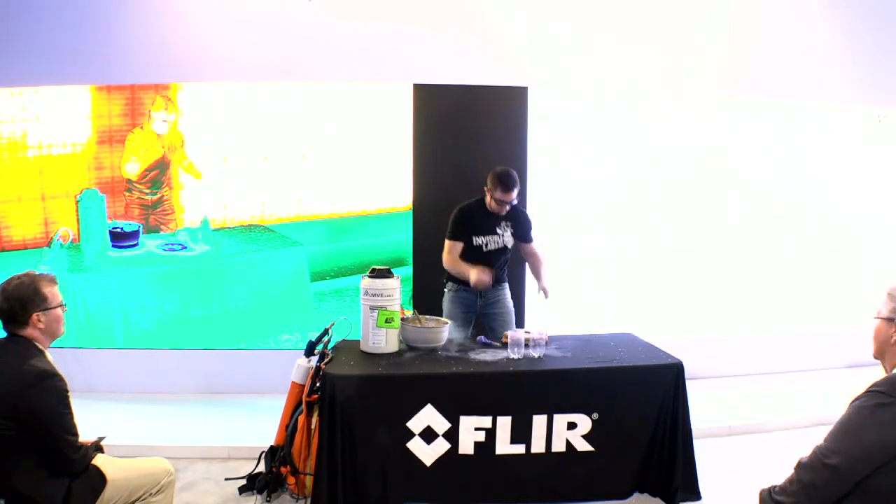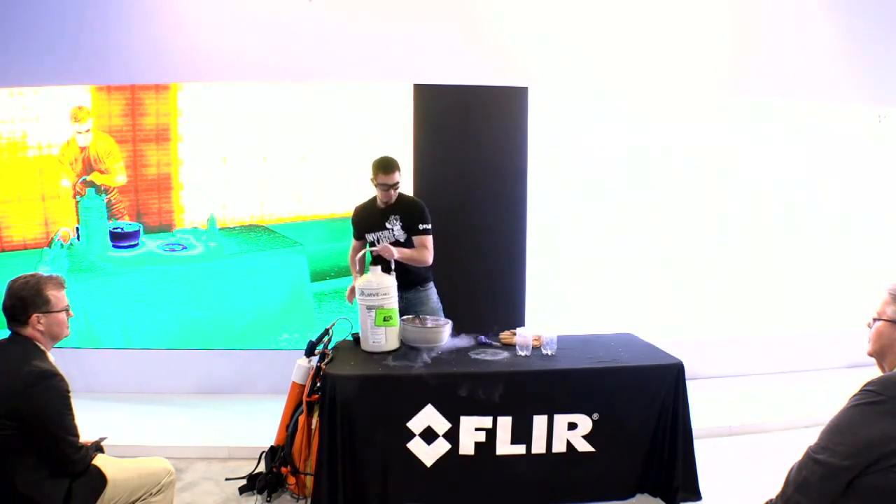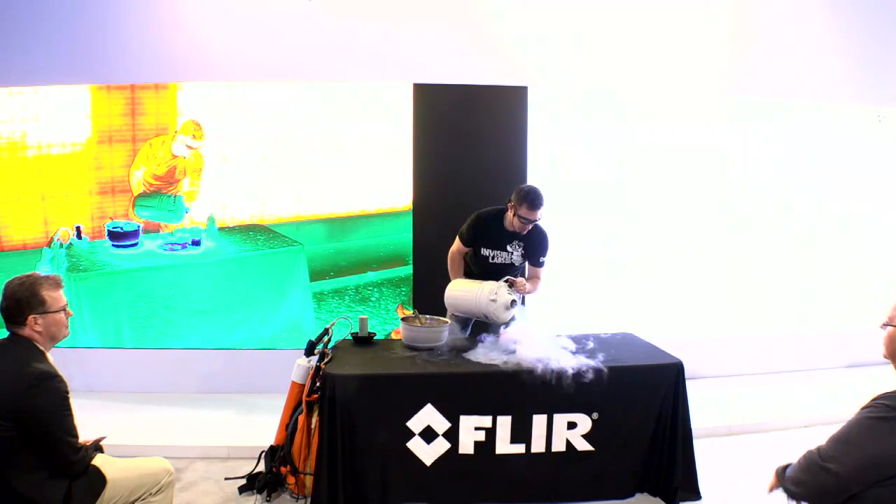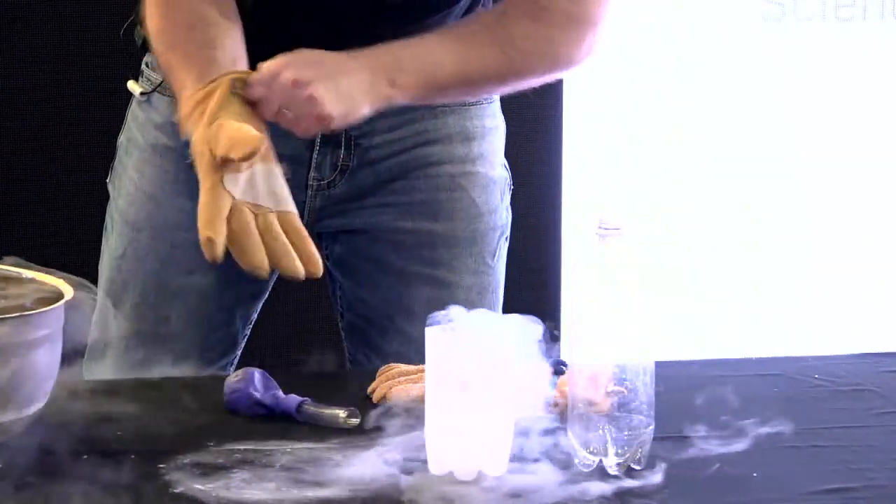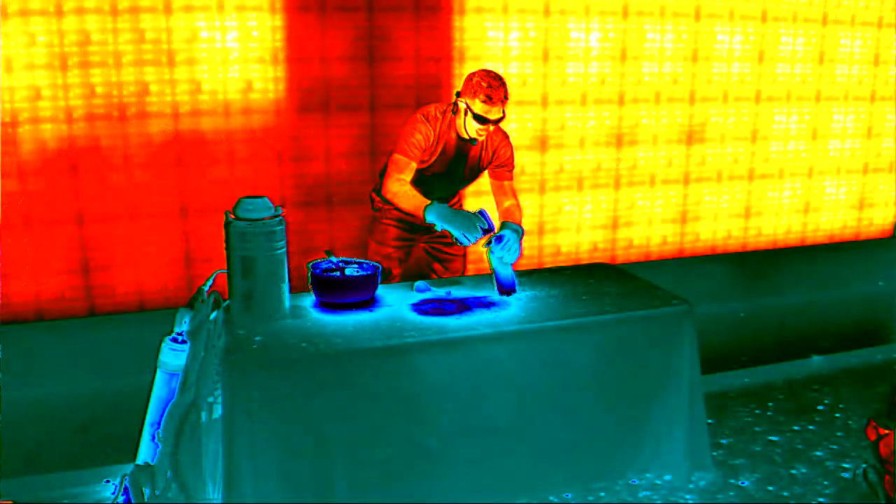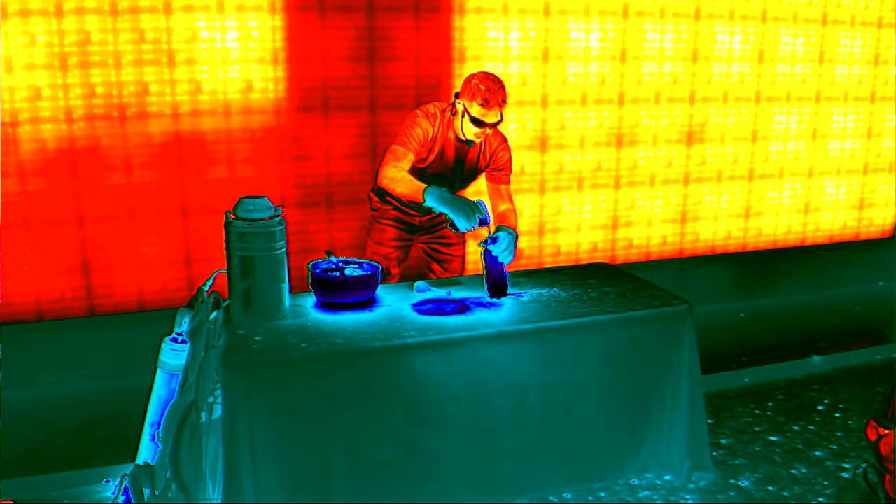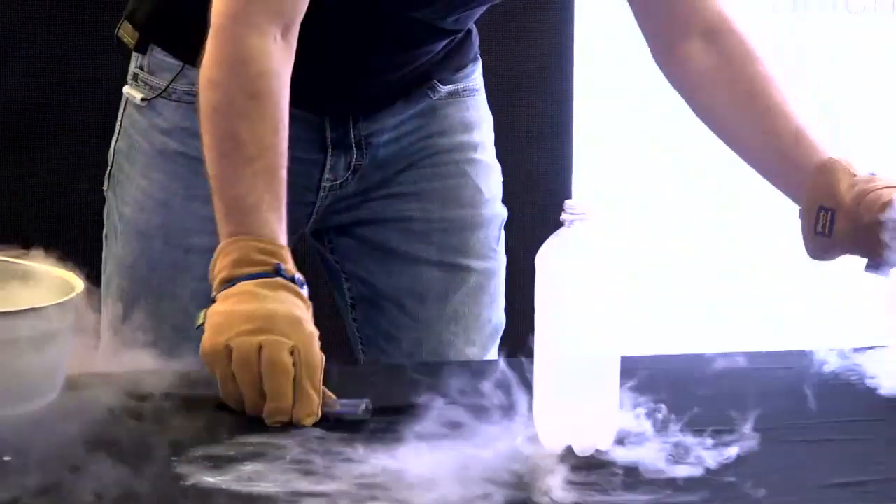Am I okay? Okay. So what I'm going to do is take some liquid nitrogen and put it in this bottle. I'm not going to cap the bottle off because that's just stupid. We'll have a major disaster on hand. So I'm going to put the liquid nitrogen in the bottle there. And then I'm going to put a balloon over the top. Now, what should happen with the balloon? The balloon should fill up with nitrogen gas, right? That's the goal. Okay, put the rest in there. So I'm going to put the balloon over the top. There we go.